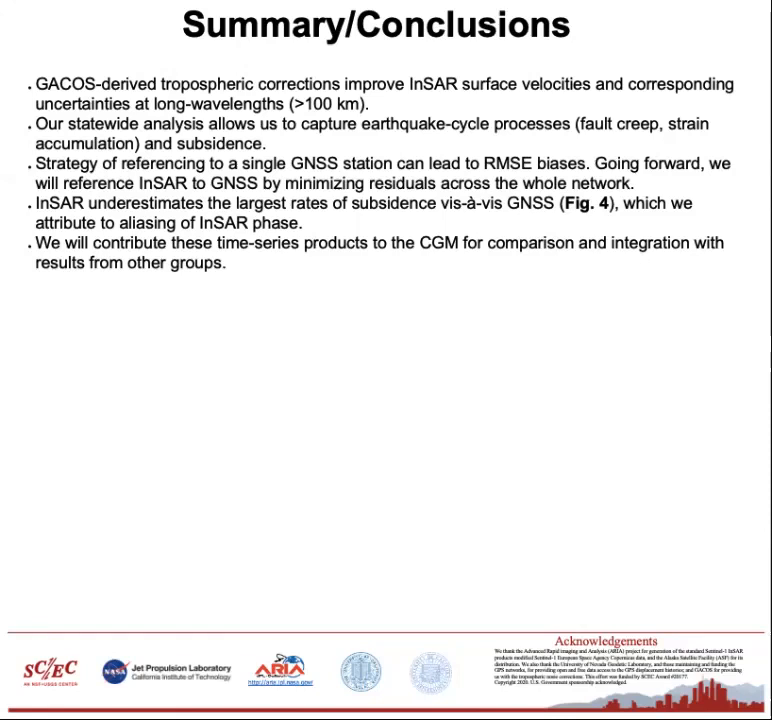And this work is performed in parallel with the other CGM efforts. We are now engaging to incorporate our work through the CGM archive. As far as future work goes, we plan to invert InSAR velocities for strain accumulation rates on the major faults of California. So perhaps stay posted at AGU this year.